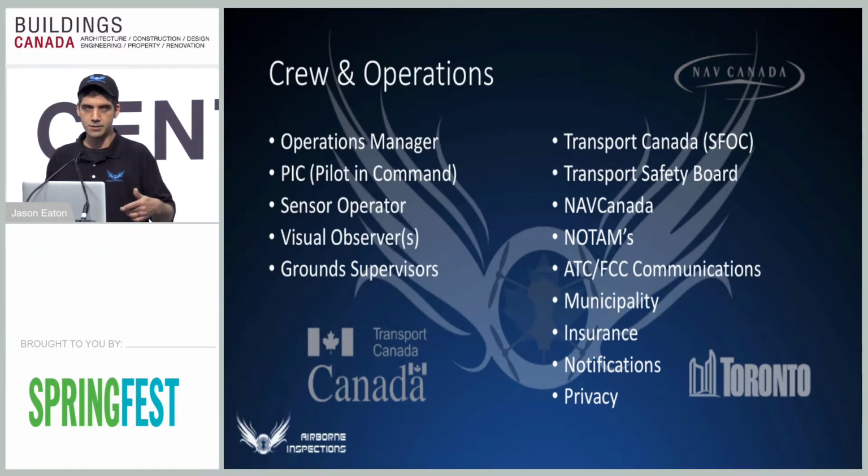The operations manager, and this is where it gets kind of tricky, is that we are licensed by Transport Canada. We do have the ability to basically fly anywhere in Ontario. The license is called a Special Flight Operations Certificate. We've got what you'd call a restricted complex with night ability, so we can actually fly at night as well.